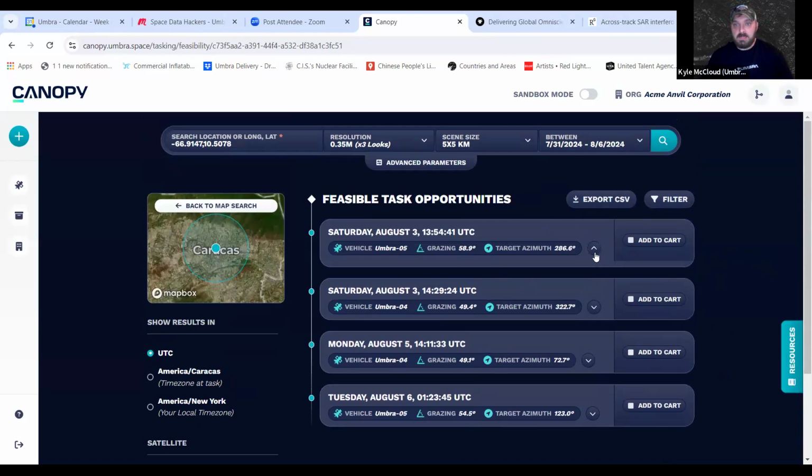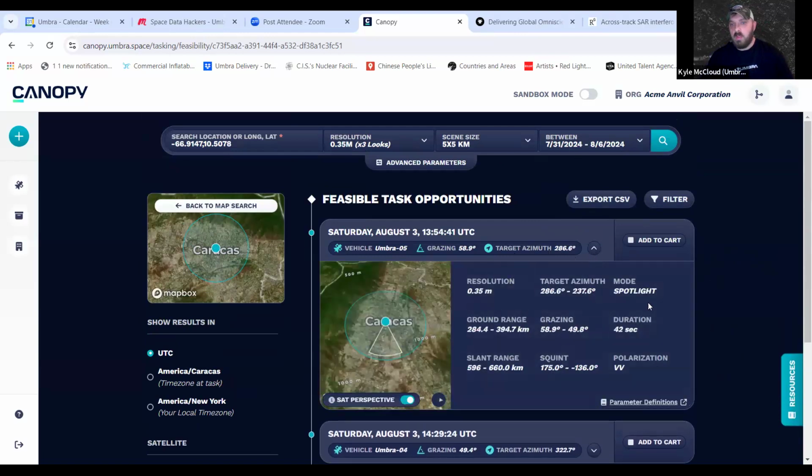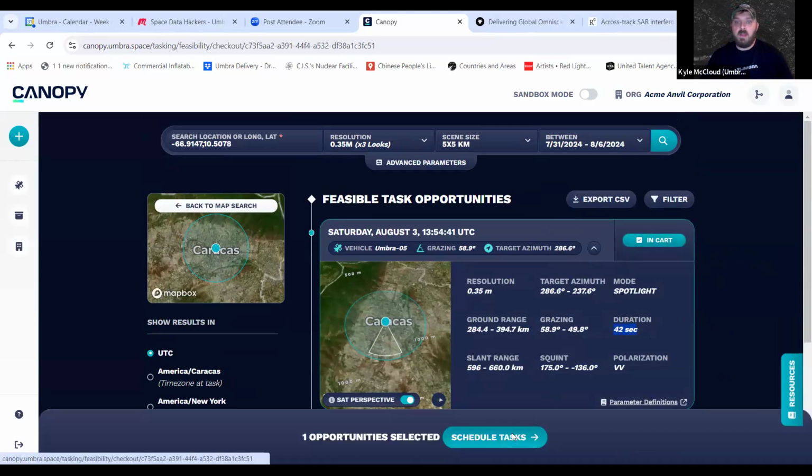But then, yeah, just as easy, and it's going to tell you what the constraints are that are going to be in there, how long your image is going to be. Simple as adding to the cart, hit schedule.